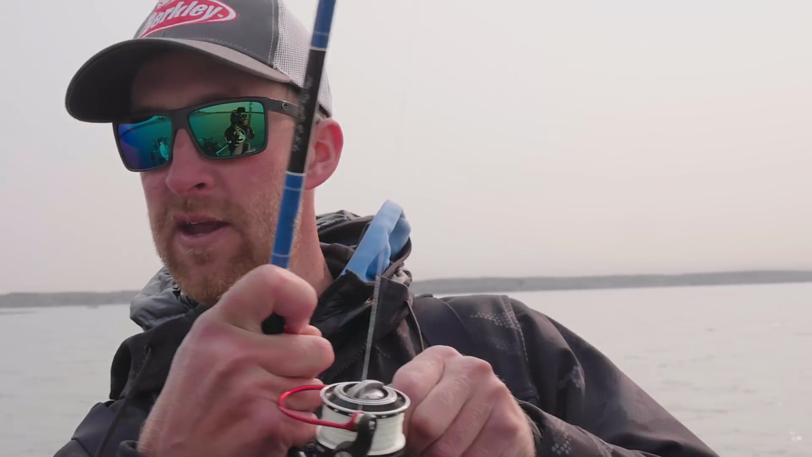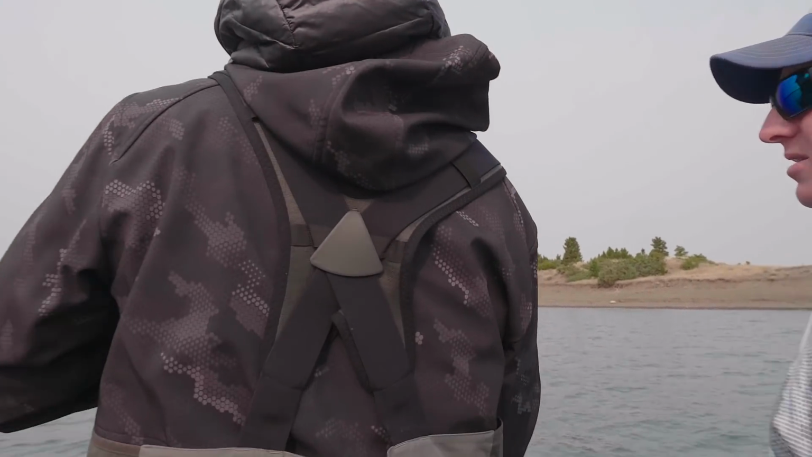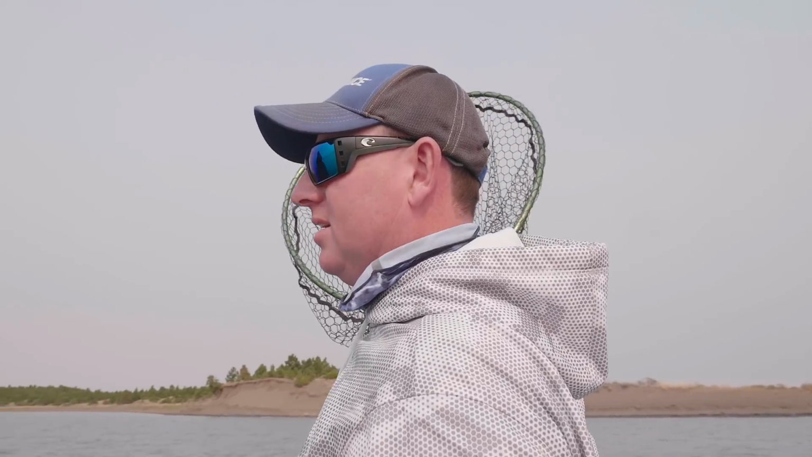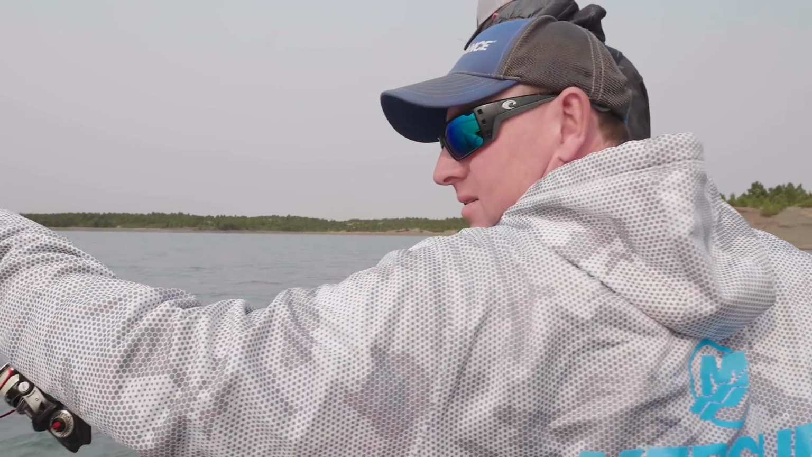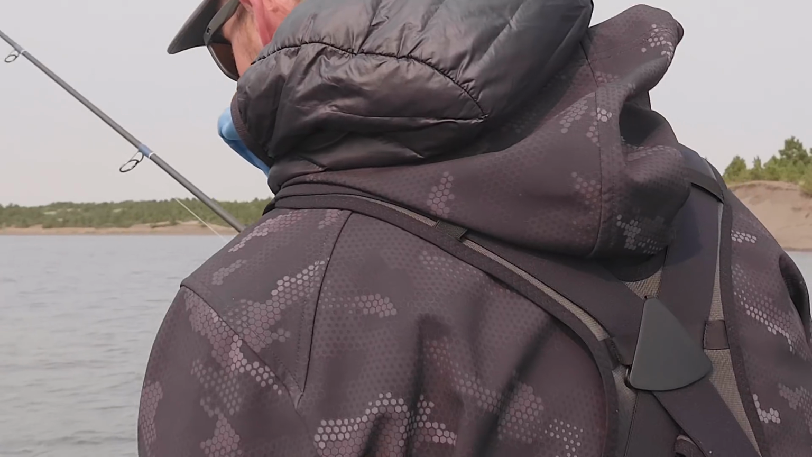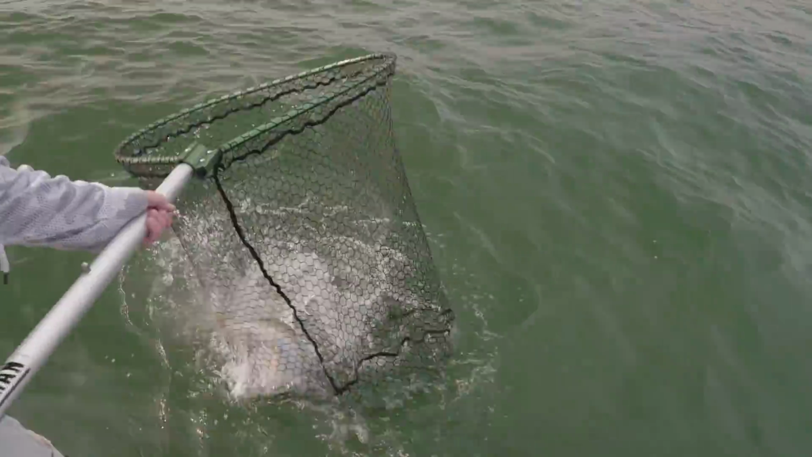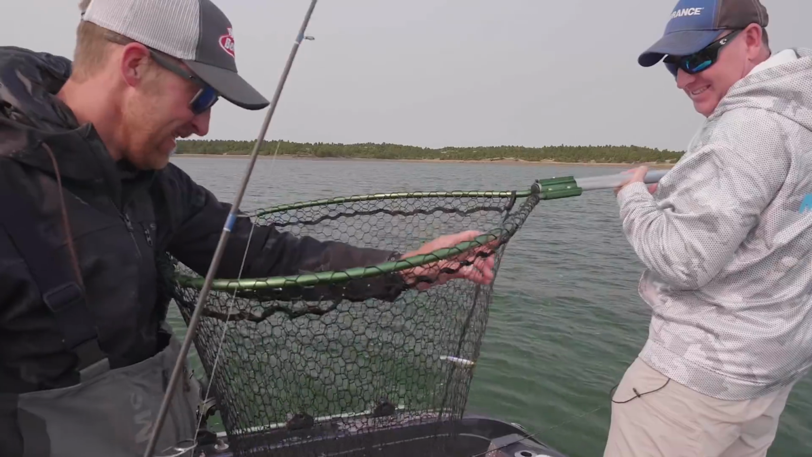Here, it's going to the back here. Okay. Wow, this thing is fighting. You want me to clear that rod out of there, John? Yeah, you better. This thing's going wherever it wants to. Okay. Wow, if this is a walleye. Oh yeah, there's a whitetail on that thing. Got it? Yeah. Oh, the hook came out. Nice. Wow, good one.